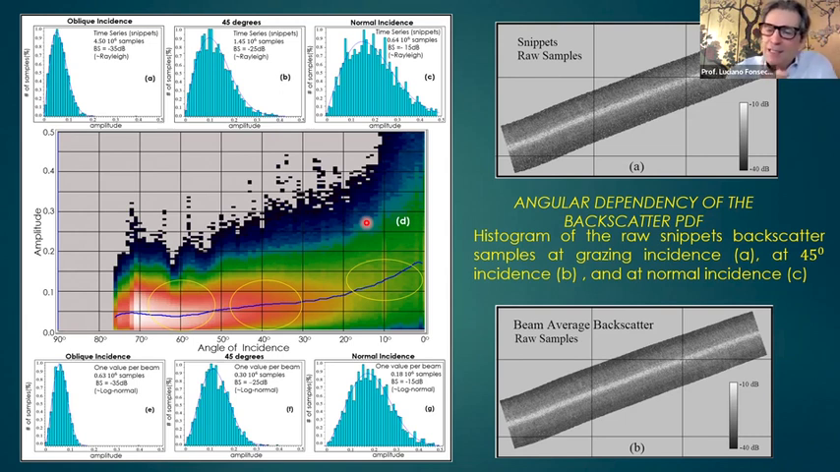And what I did here in this figure is try to separate beams from nadir, beams from 45 degrees, and beams from oblique incidence. And you see that the Rayleigh distribution for the snippets holds for different angles of incidence. So apparently the angle of incidence does not change the distribution.